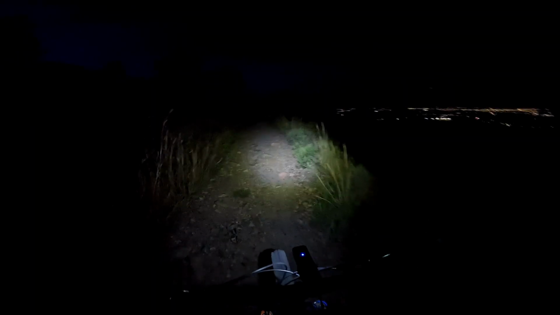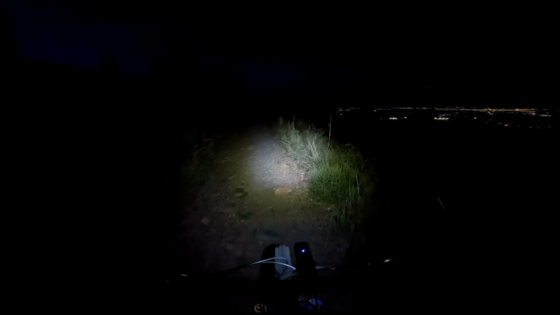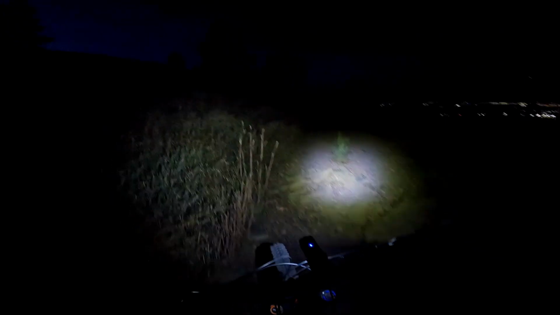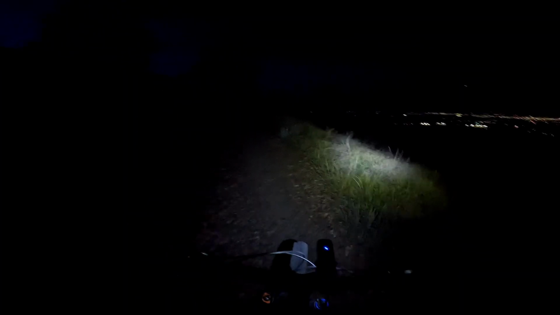All right, coming up on the first really steep section. Really wouldn't be that bad if it wasn't so rocky. It has these baby head rocks that kill your momentum. You just kind of keep driving the pedals to get to the top of it. Look at that view. Lights of gold.